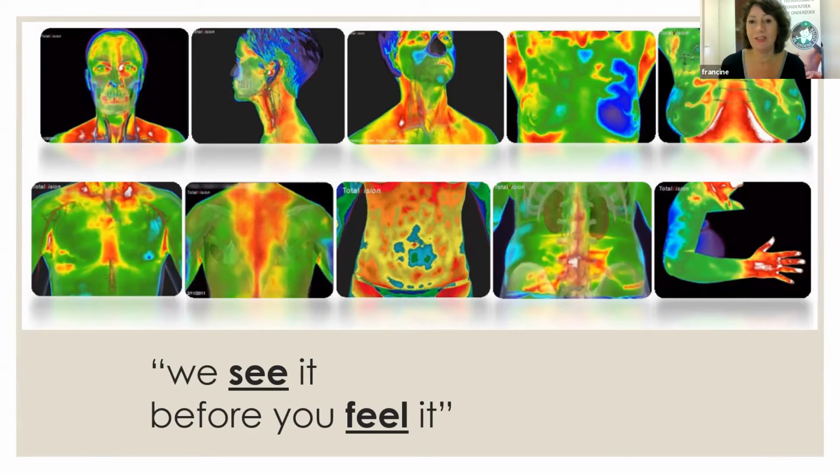You can also see the asymmetry here between the one and the other breast, the left breast being very cold and the right breast being warmer. Also, a mottling pattern over the stomach, a hand completely red, which should be blue, means maybe diabetes or high blood pressure. We can see so many things, and that's the beauty of it.